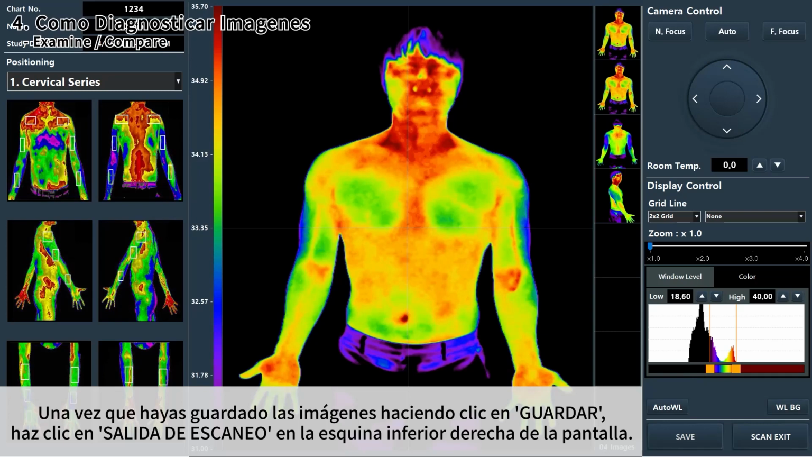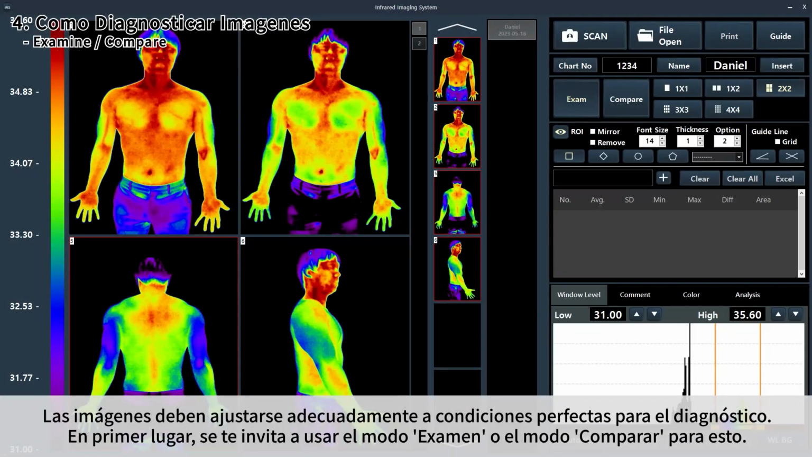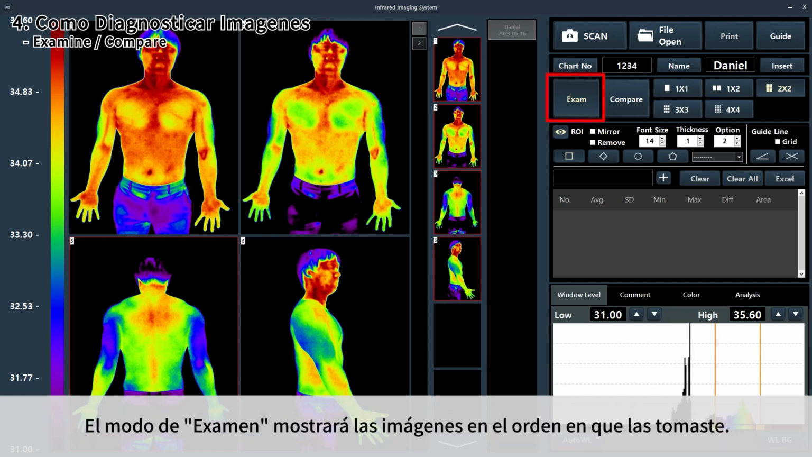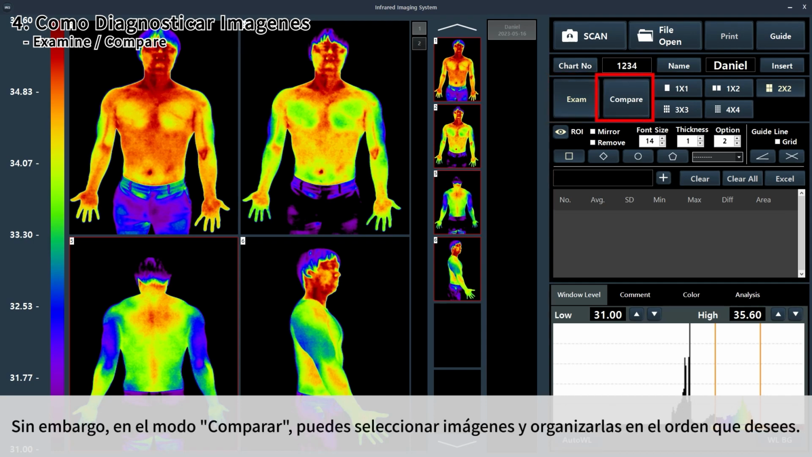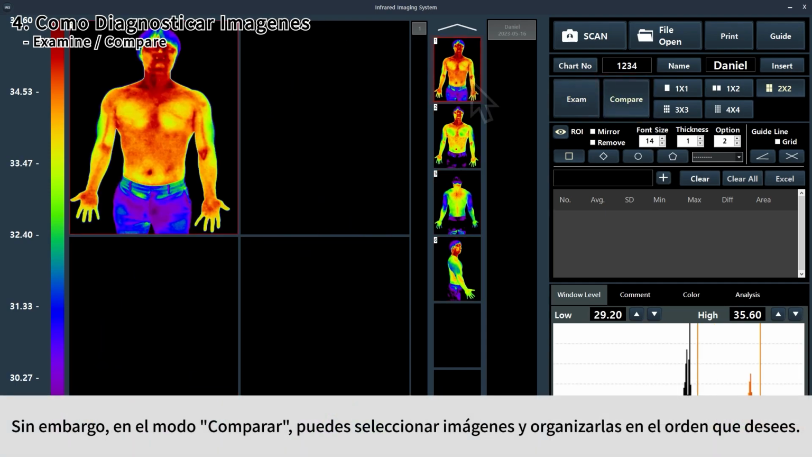Once you save images by clicking Save, click Scan Exit in the bottom right corner of the screen. The images must be properly adjusted to perfect conditions for diagnosis. First of all, you are invited to use the exam mode or compare mode for this. The exam mode will display images in orders you took them in. However, in the compare mode, you can select images and arrange them in orders you want.